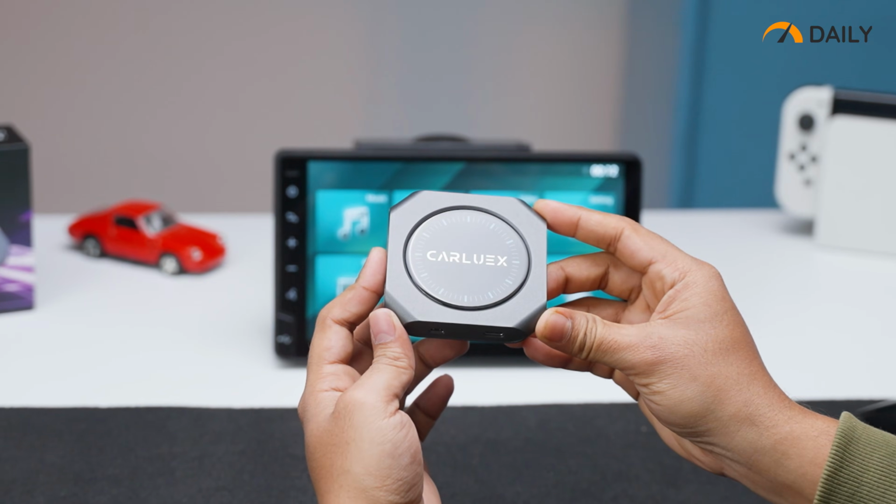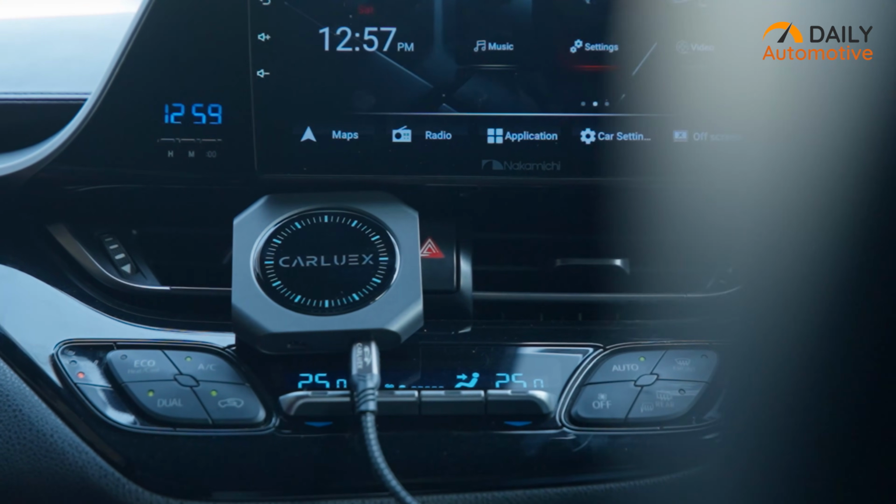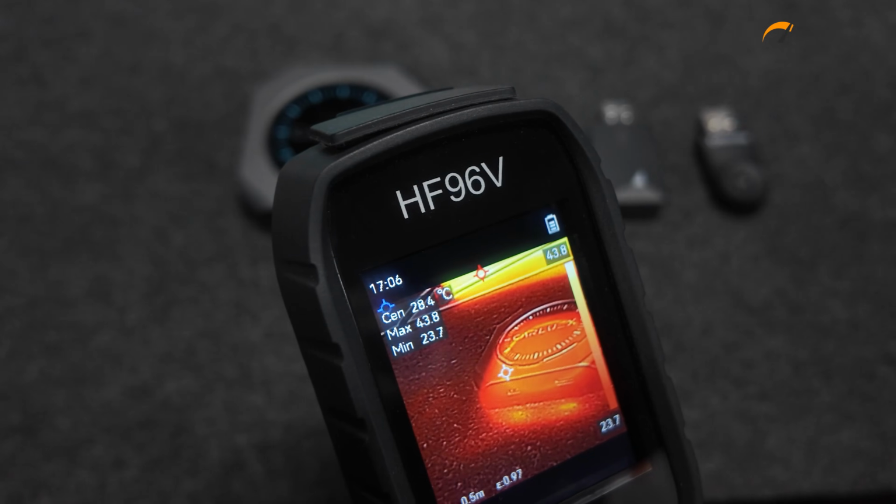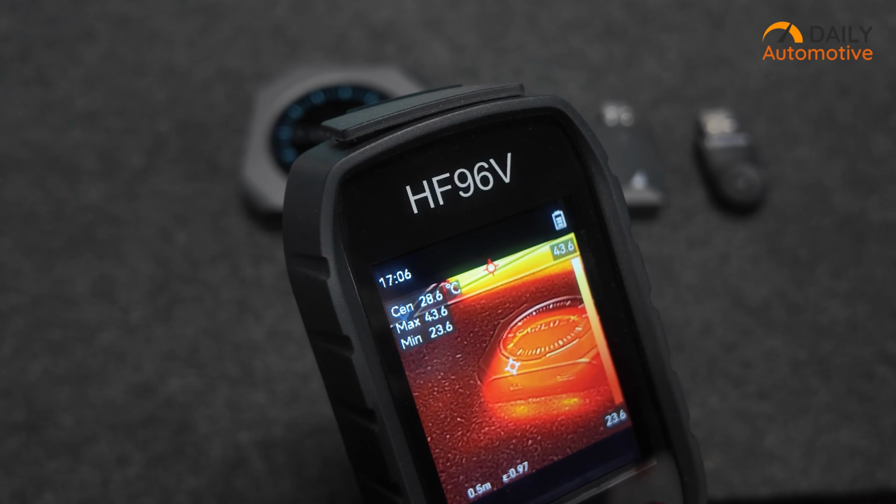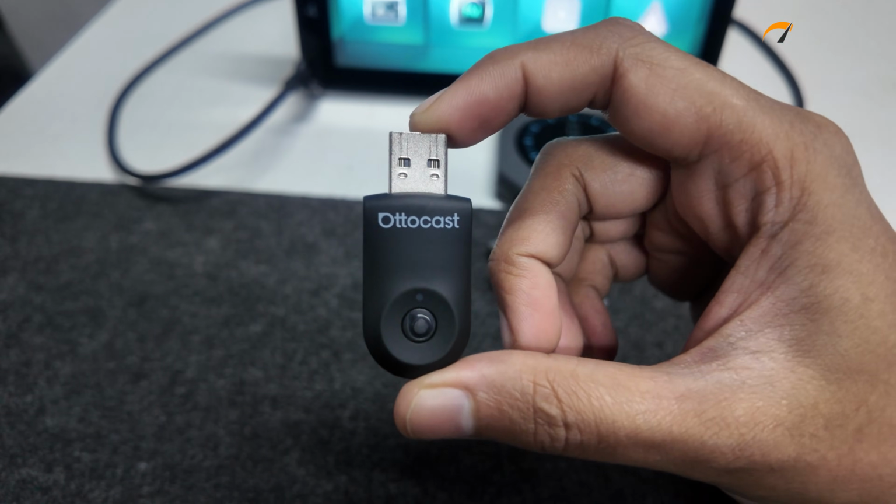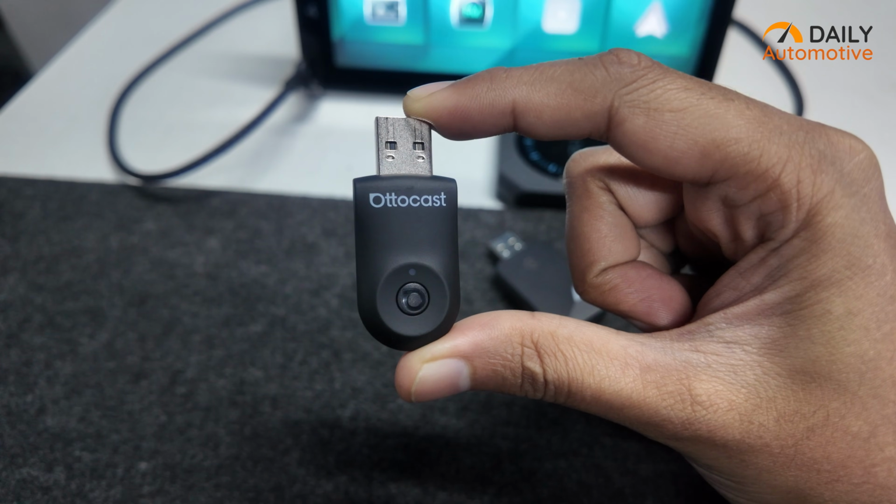What's worth noting here is that size and materials don't always behave the way you'd expect. One of the larger adapters, which you might assume would stay cooler, actually retained heat longer over time. Meanwhile, one of the smaller units managed to stabilize surprisingly well, likely due to how the casing distributes heat rather than trapping it in one spot.